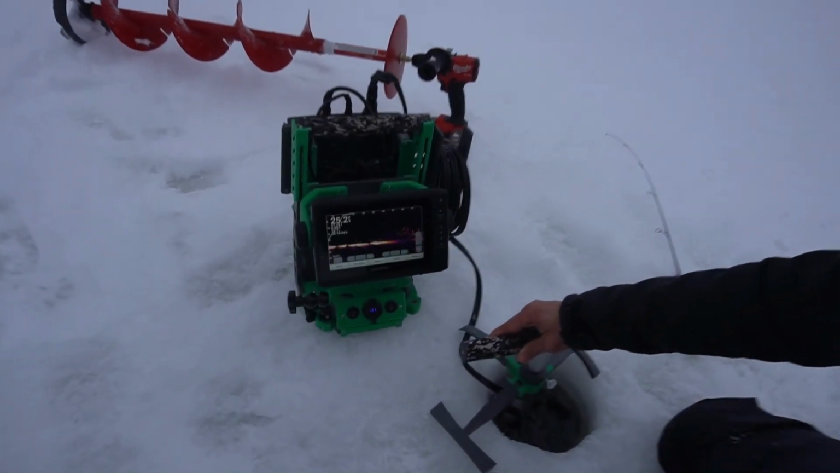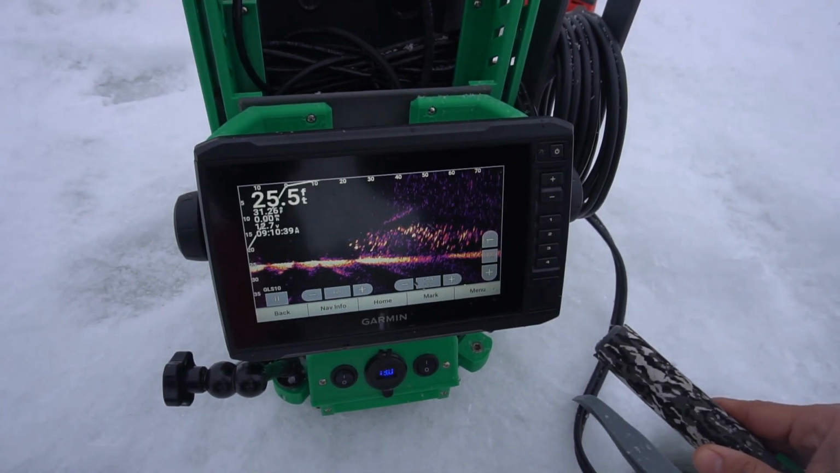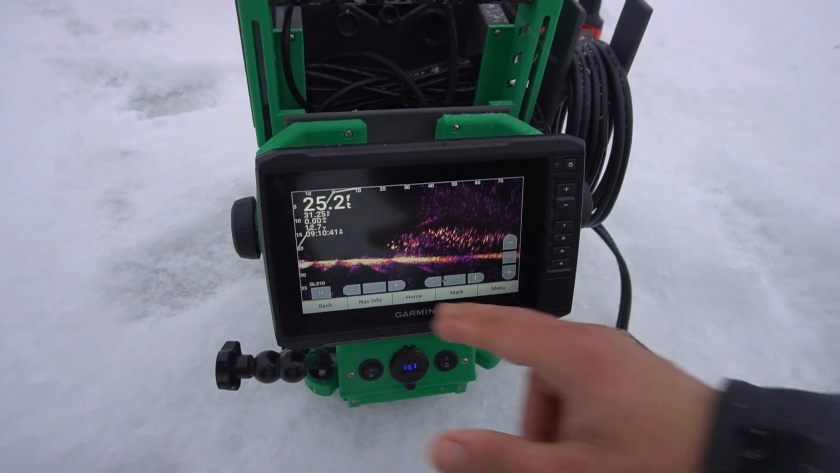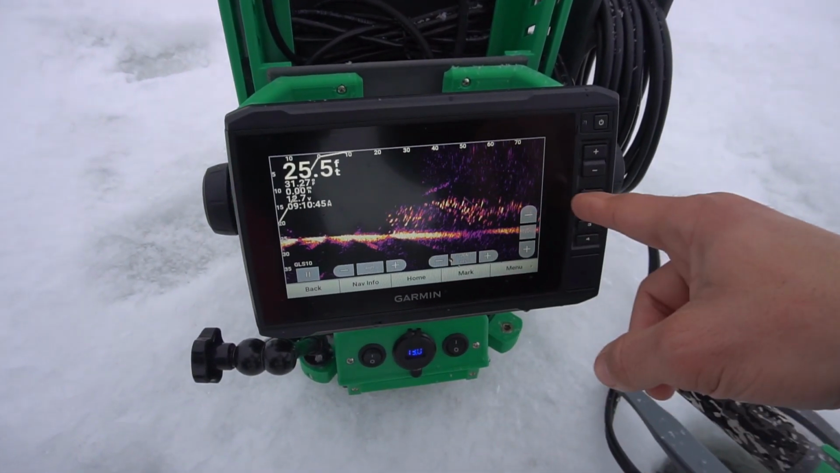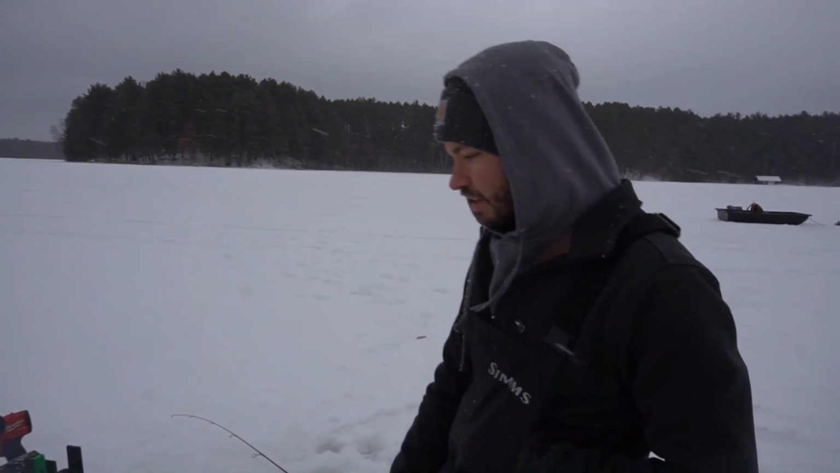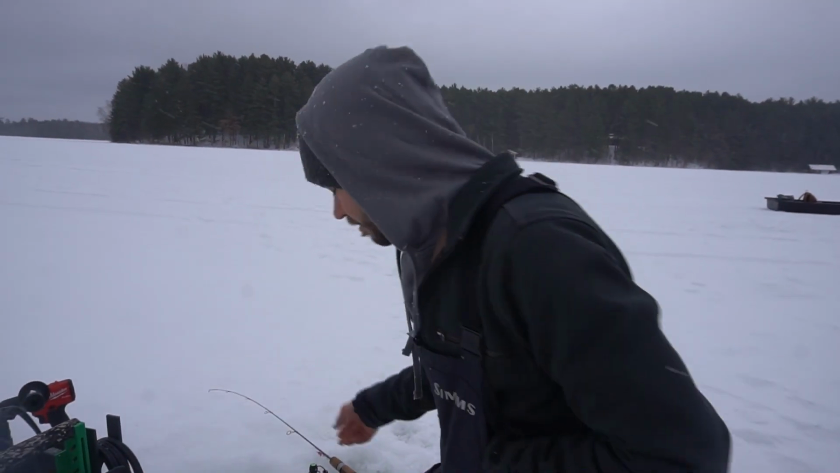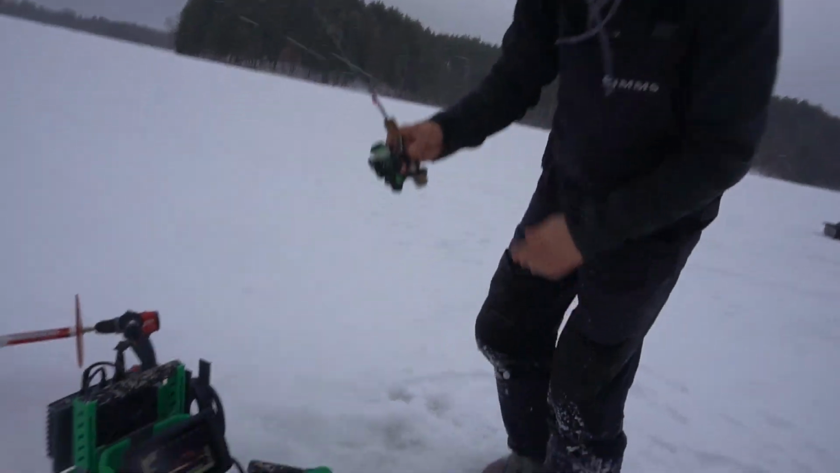Oh my. Wow. Check that school out. It goes from 20 feet away this way to 75. A giant school all the way across. So with that being said, I'm going to go anywhere from 30 to 50 feet away that way. I'm just going to bring the auger and the rod.